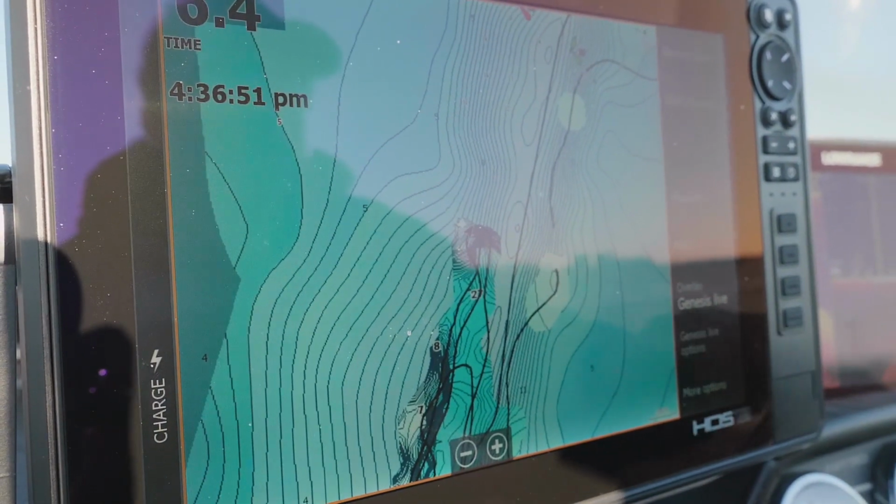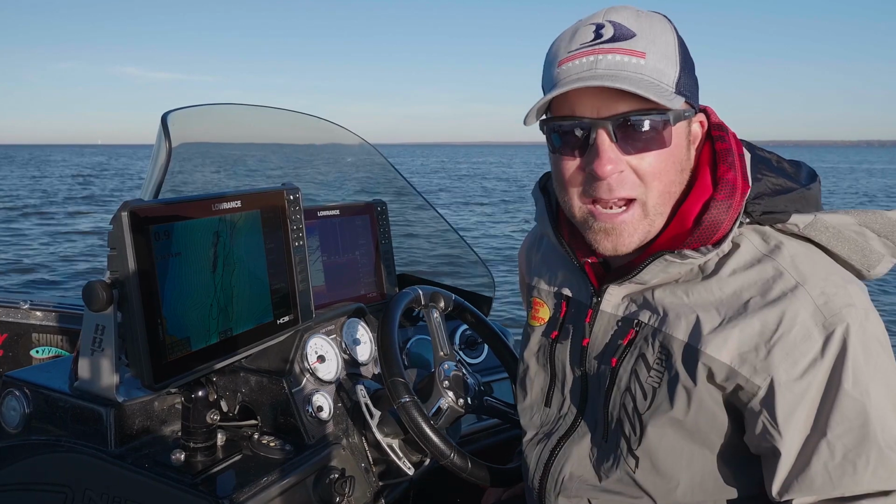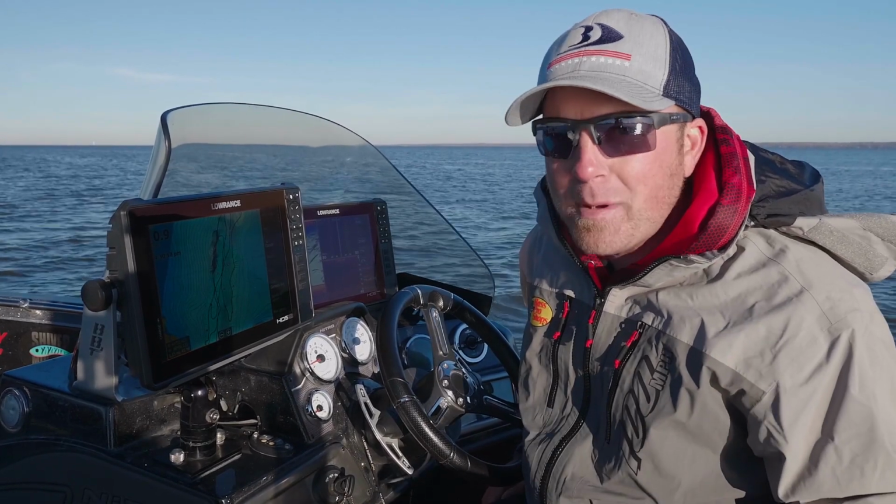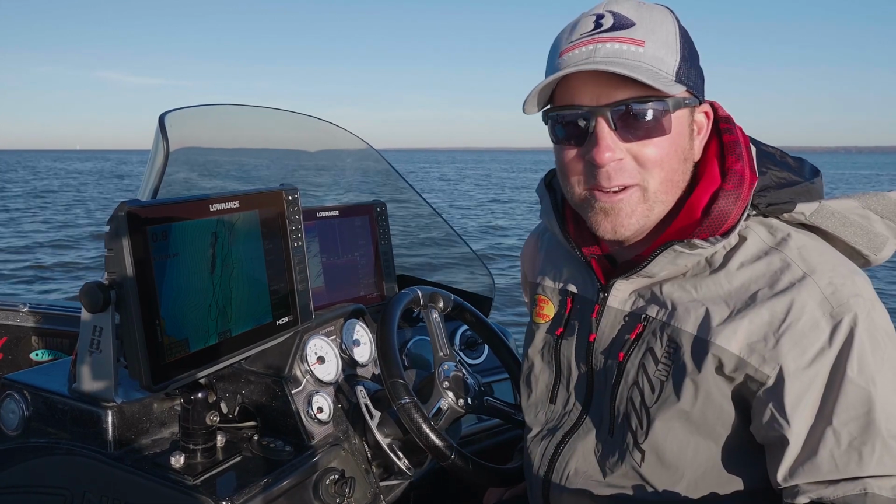So very, very cool stuff for mapping from Lowrance. Take advantage of it. You might find some spots that your buddies don't know about, and you can catch more fish than they do almost every single day.